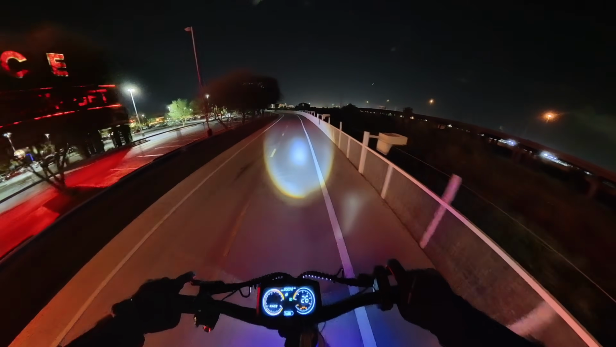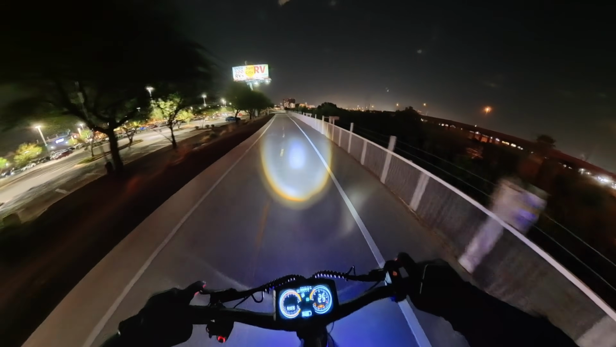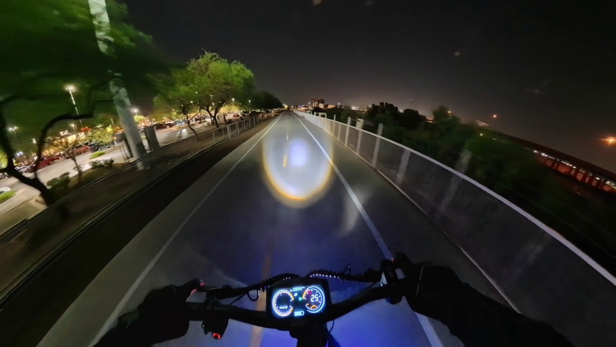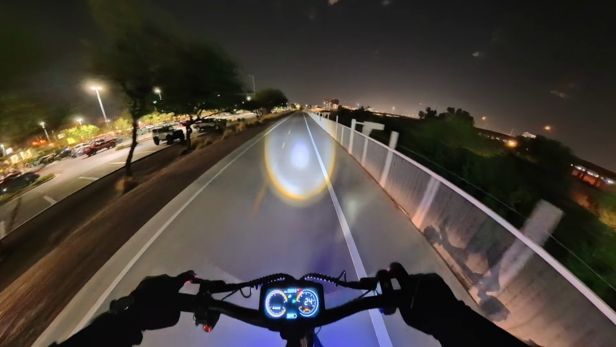Number two, water resistance rating. Like I said, this scooter is IP54, the Ninebot Max G3 is IPX6. So that is significantly higher, orders of magnitude more protection against water.